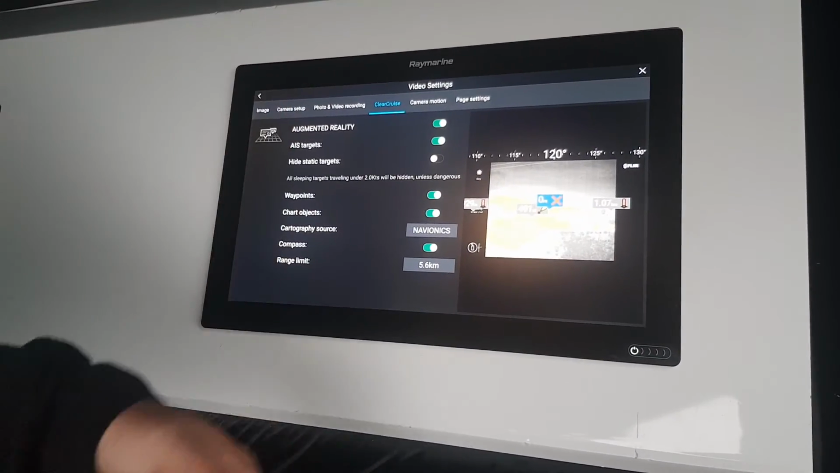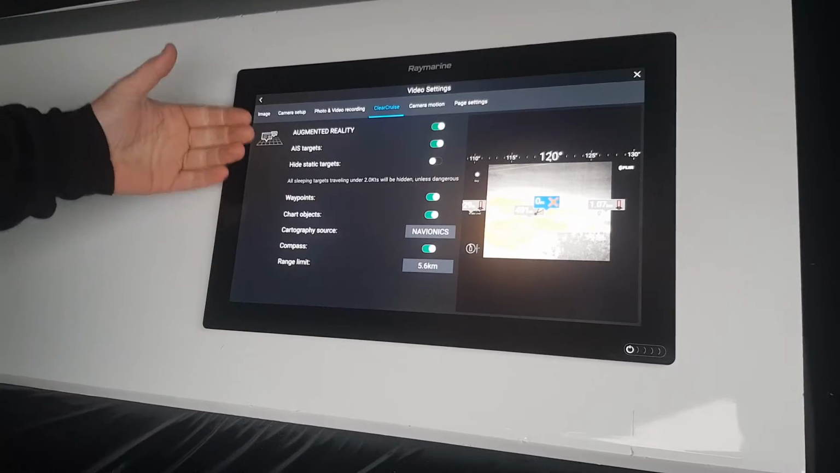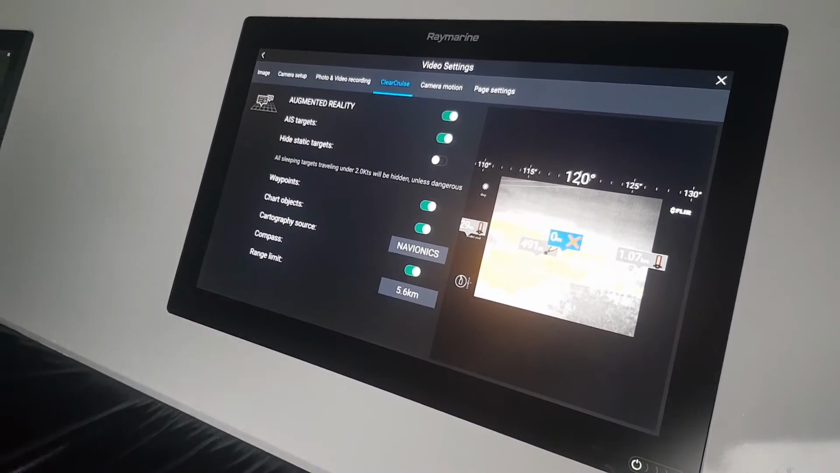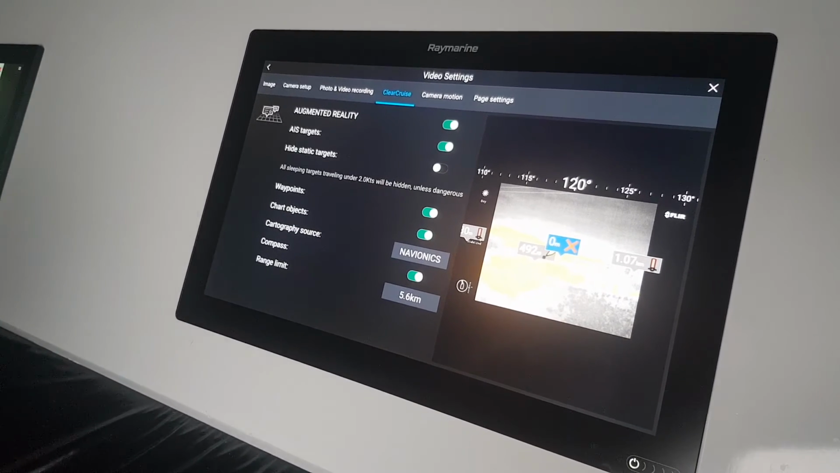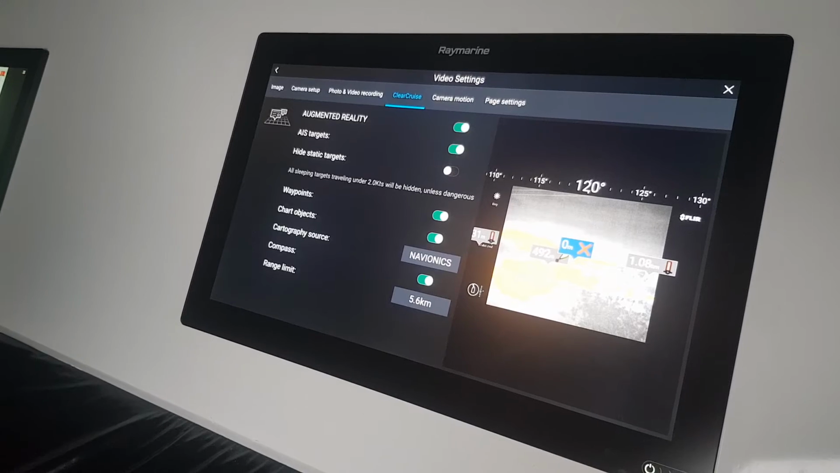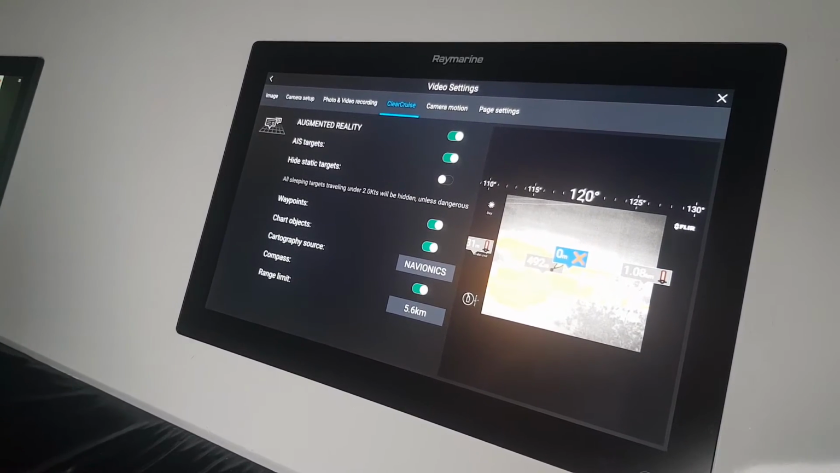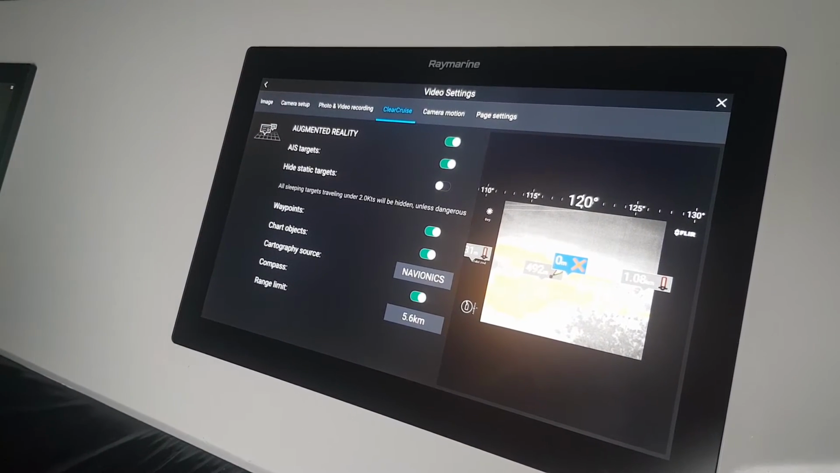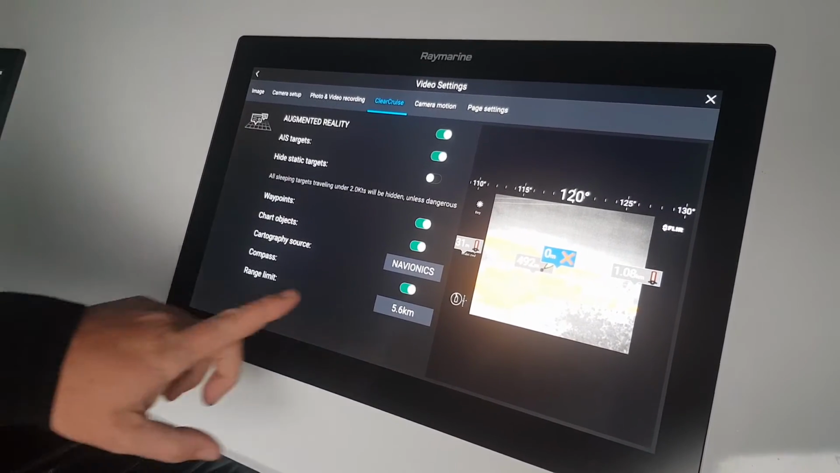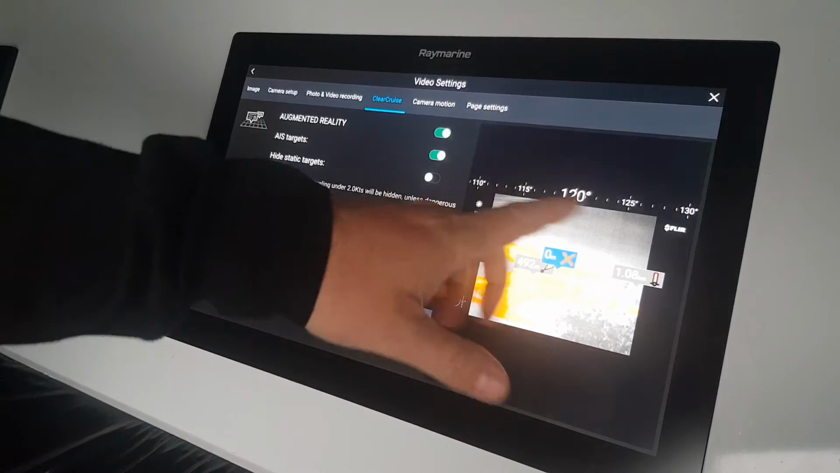Here's where you go into the augmented reality and it runs through. Do you actually want to hide AIS targets? Do you want to hide the static ones? A lot of the time there's a lot of AIS stuff that can show up on the screen, making it quite hard to see, but a lot of the time they're just sitting at dock. They're of no harm to you, they're not in the way, they're just clouding it. You just switch on hide static targets and then any vessel at rest will not show up. Very handy. And then you set your range limit, and whether you want the compass on the screen.